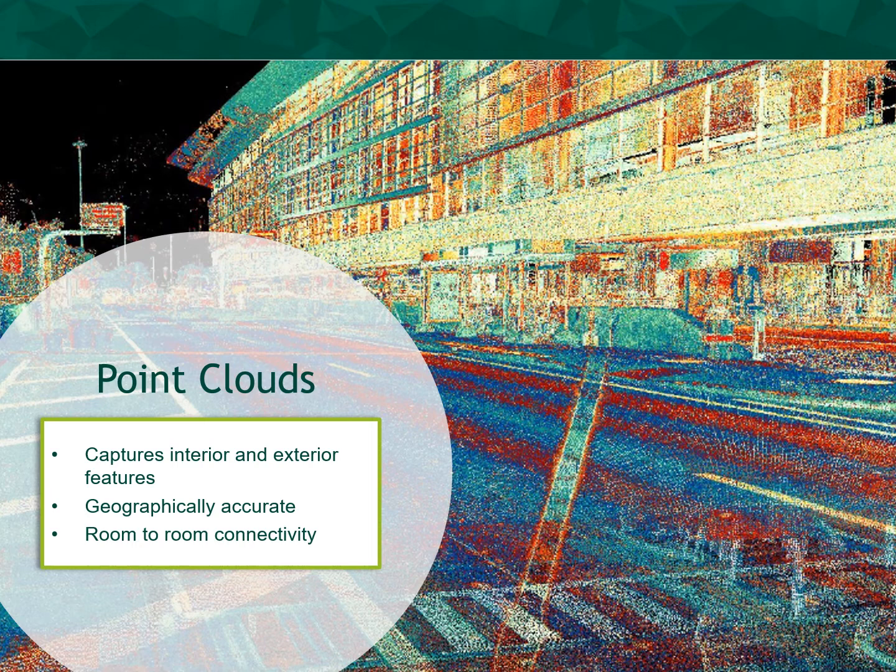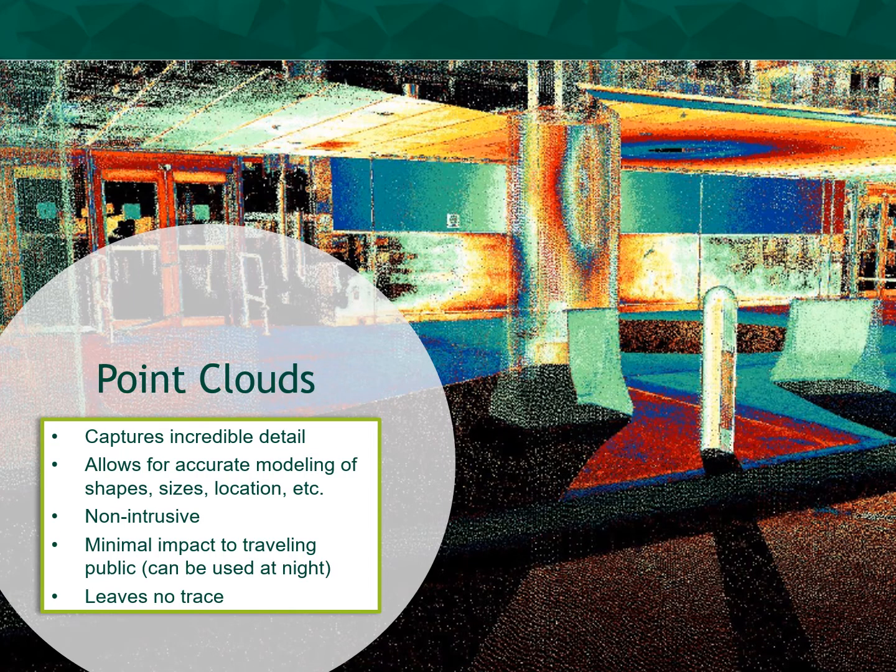The point cloud is geographically accurate when tied to a baseline survey in a known reference frame, and when deployed with sufficient targeting, provides room-to-room connectivity. LiDAR scanning captures incredible detail, allowing for accurate modeling of a feature's shape, size, and location, to name a few attributes. The acquisition phase is non-intrusive with minimal impact to the traveling public and facility staff employees. The operators can even collect during AM hours and low-volume timeframes to minimize disruptions at the site.